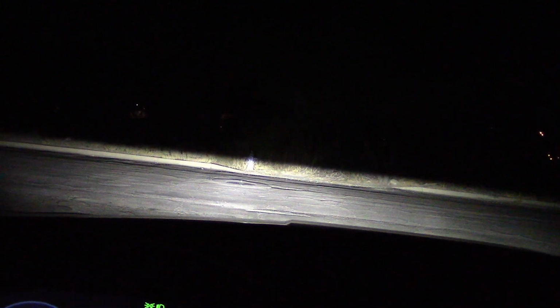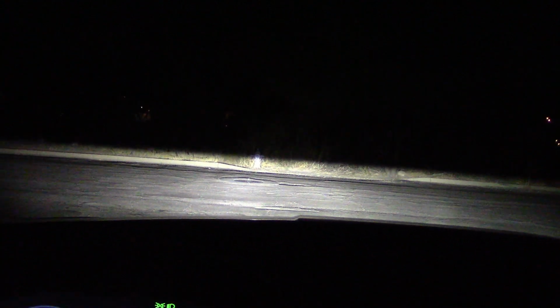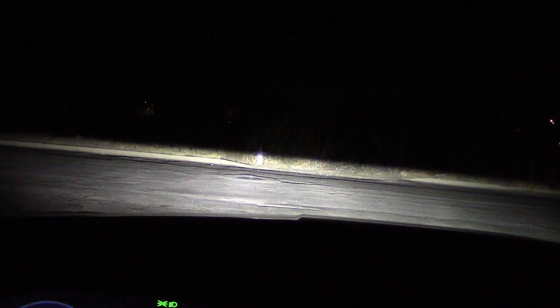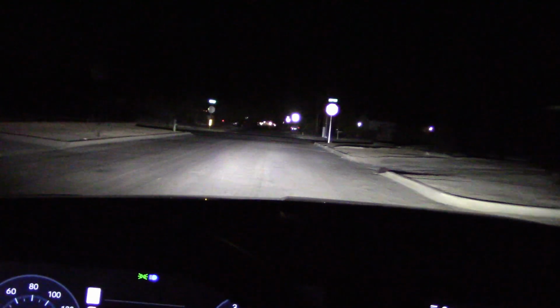How it's bright on the bottom half and totally dead on the top half. I cannot stand this design. I think the person who designed it is a moron who needs to find another line of work. Fortunately, this isn't on all cars that have LEDs. Unfortunately, it's on this one, but we do have enough range on low beam thus far, just barely.